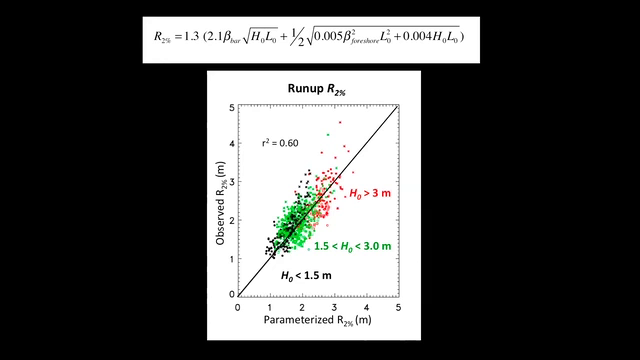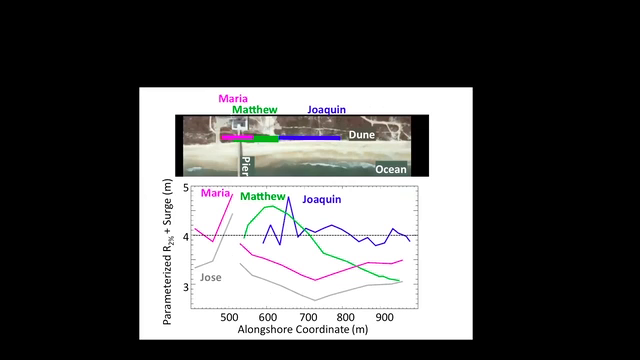The observations are on the vertical, the total parameterizations on the horizontal, and you can see reasonably good agreement. There's some scatter about it, but it's getting what's going on reasonably well. So what I'm going to do is use that parameterization and apply it for the actual conditions over the bathymetry, the sand levels that were measured after the storm, to see whether or not that will explain the alongshore variability and where the erosion occurred. So that's what I've shown here.